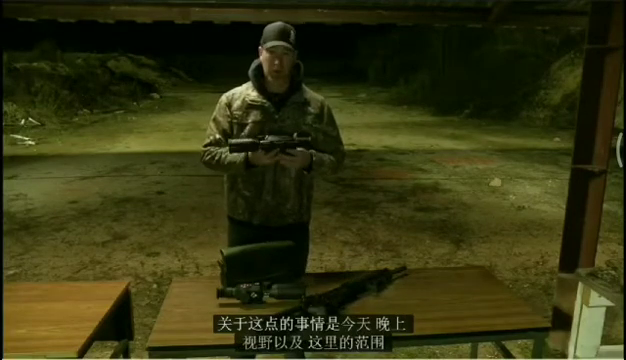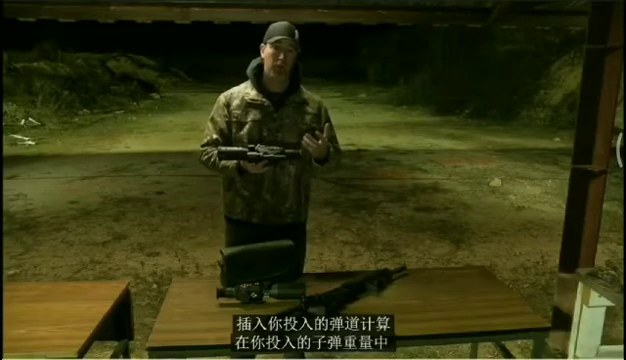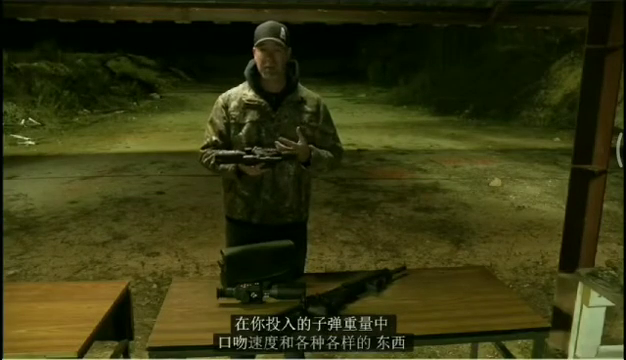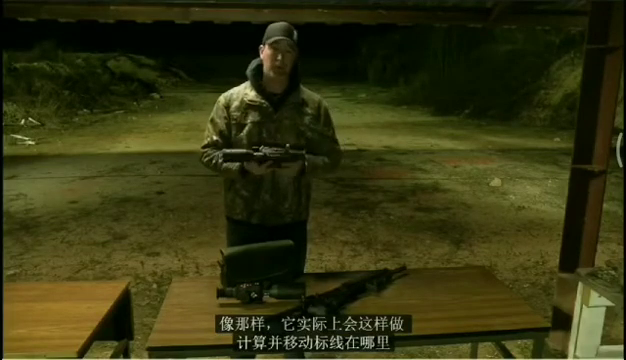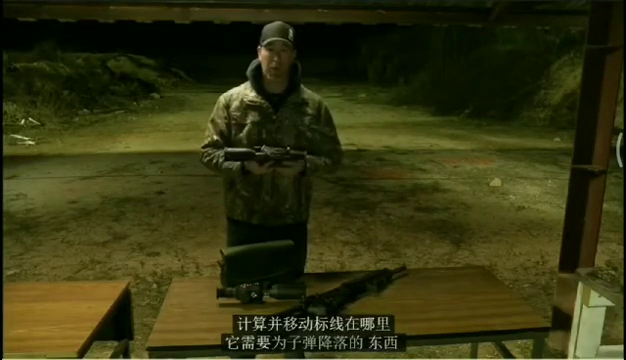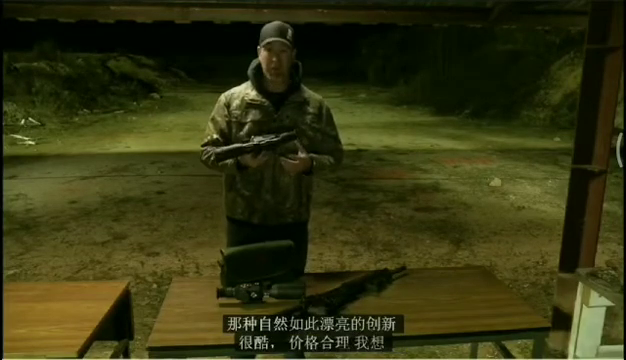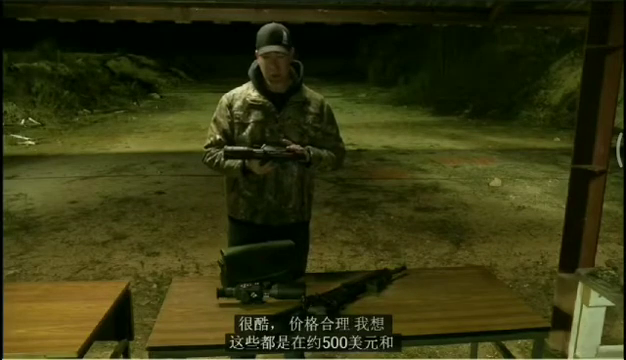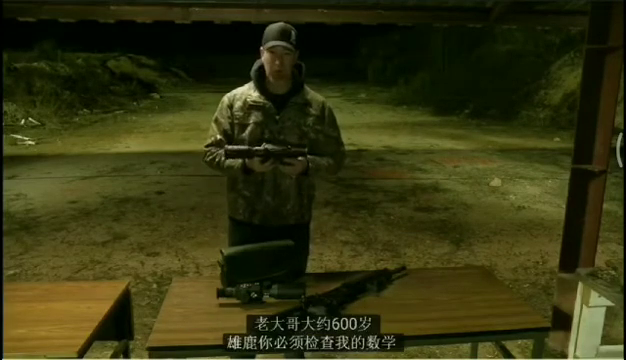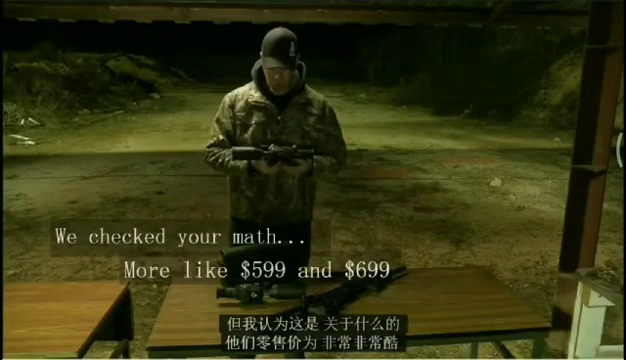So with this scope here, you can clip this on any rifle. You can plug in ballistic calculations. You put in your bullet weight, the muzzle velocity, all sorts of things like that, and it will actually do the calculations and move the reticle where it needs to be for bullet drop, things of that nature. So pretty innovative, pretty cool, and very reasonably priced. I think these are coming in about $500, and the big brother's coming around $600. You'll have to check my math on that, but I think that's about what they're retailing for.